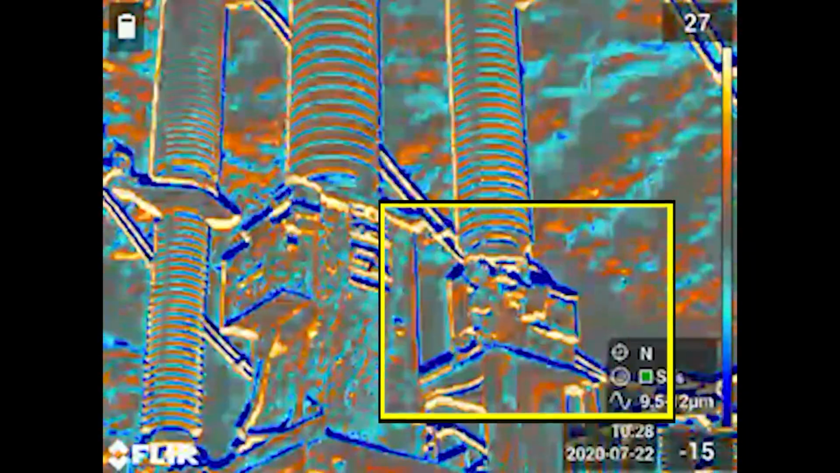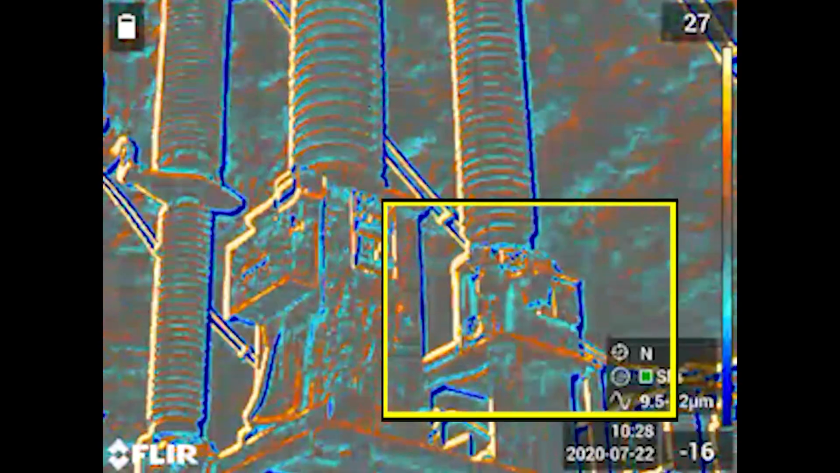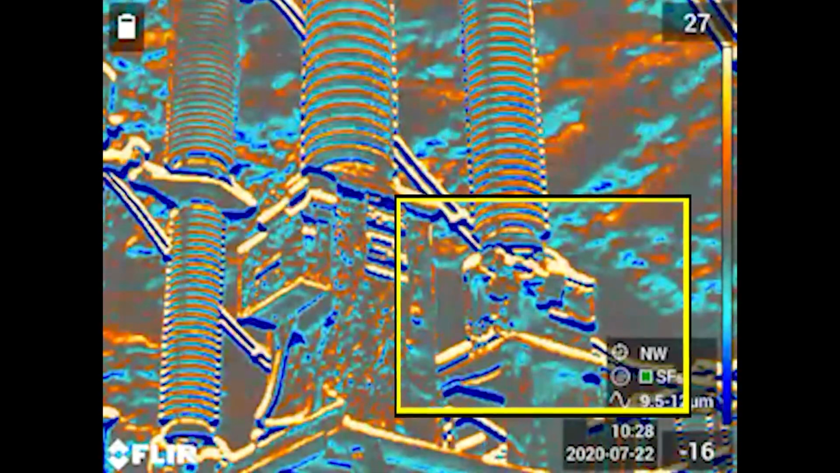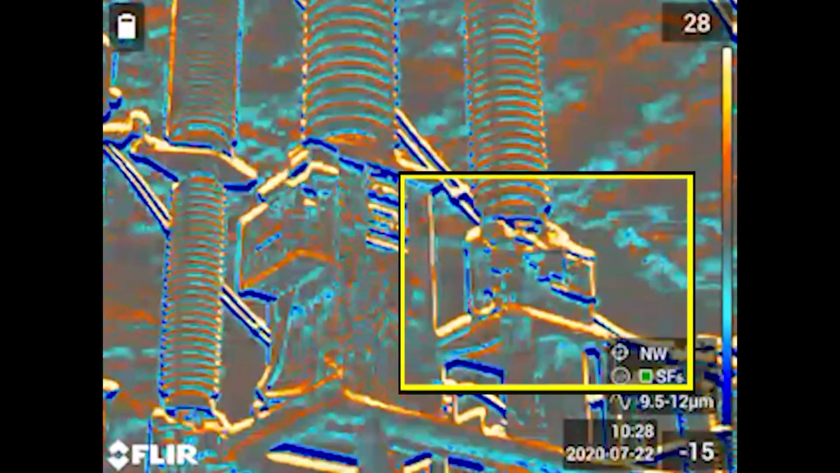With the GS77 in gas detection mode, there was wind, and looking upwards towards the sky, the background of high cumulus clouds made it difficult for us to detect leaks. We were able to get some very slight leakage from the base of the breaker with some fine adjustments and stepping through the video frame by frame at 1/3 speed. We were able to record this for our customers. It is important to be cognizant of the background and the wind conditions. A clear sky and no wind would be ideal.